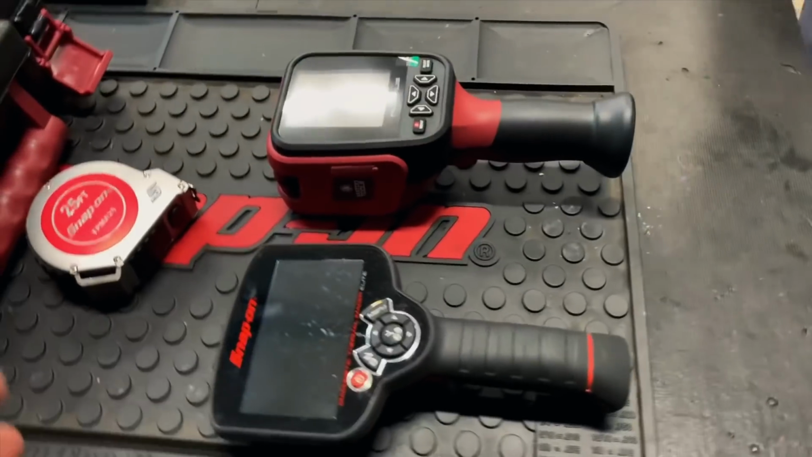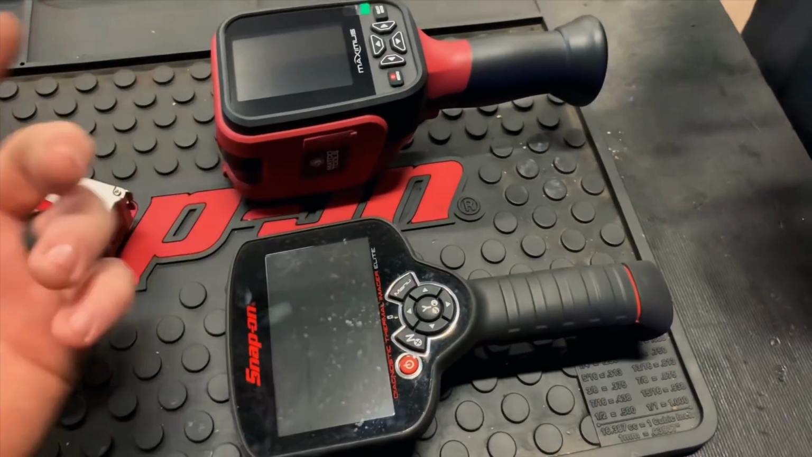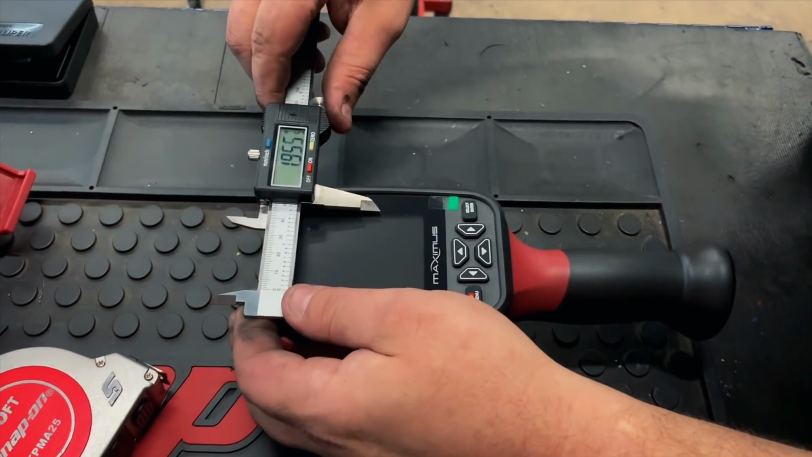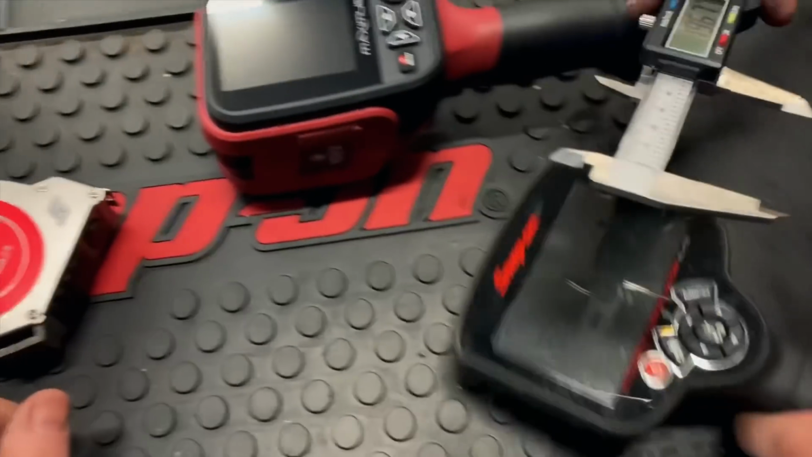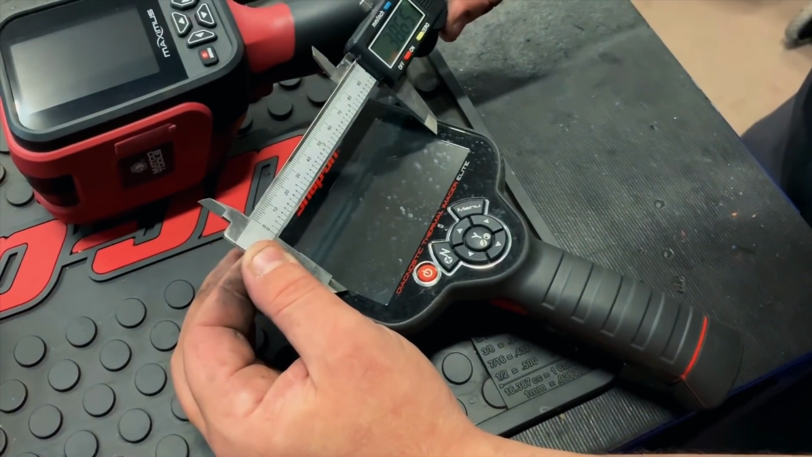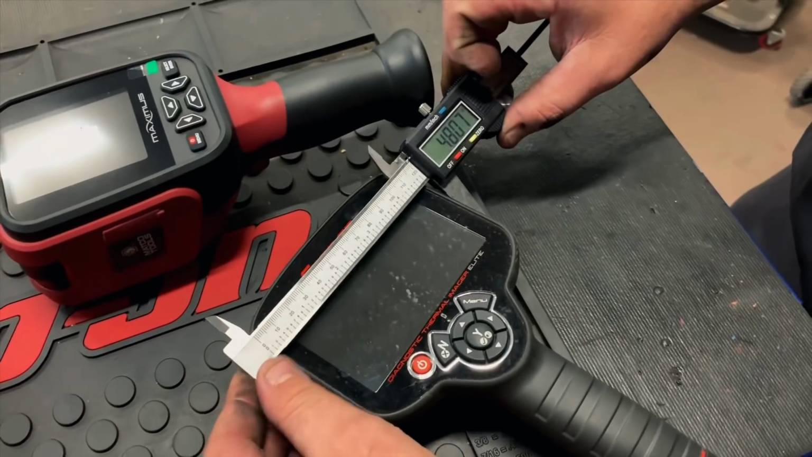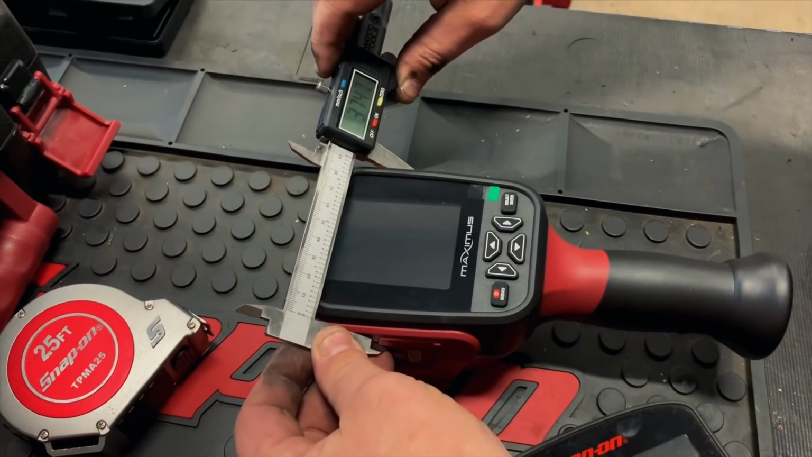Guys, so we've got them here side by side. What we're going to do is measure. Let's start with the screen width on each one of them. Actual screen width. We'll just say 2 inches for the better comparison. Almost 3 3/4 on that one, a little over. All right. Total width, 4.8 inches. Total width, 3 3/4.